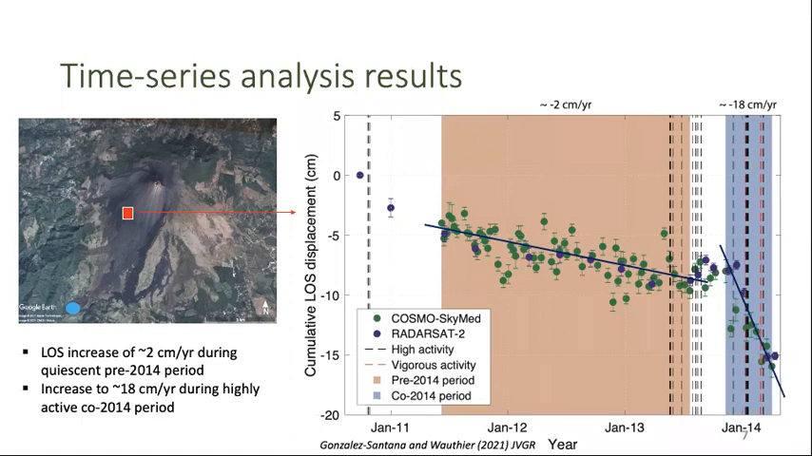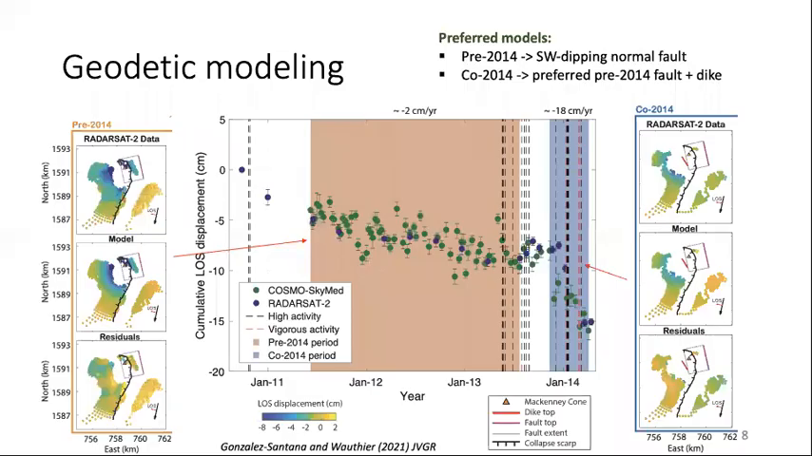Having identified these two displacement rate trends, we wanted to see what the best fitting sources could be for each period, the pre-2014 period shown in orange and the co-2014 period shown in blue. We performed analytical modeling jointly for both datasets, but individually for each period. The top panels on these side plots show the observed displacements for the pre-2014 and the co-2014. The middle panel shows the model displacement, and the bottom panels show the residual displacements.